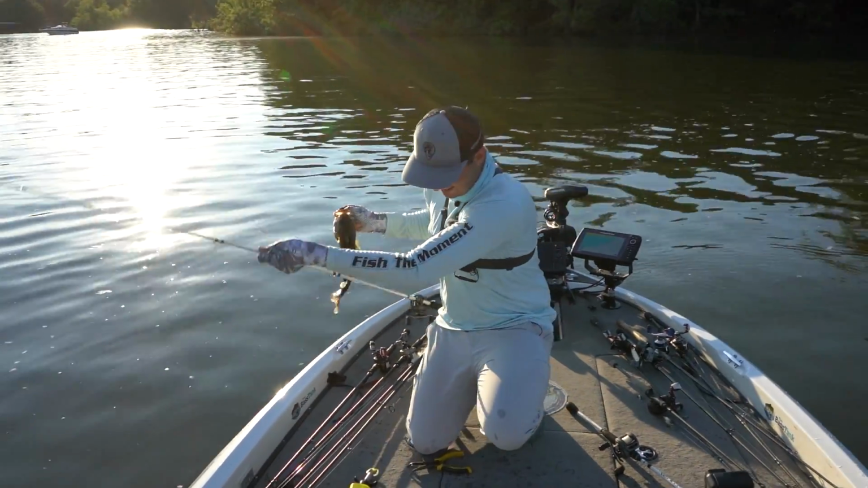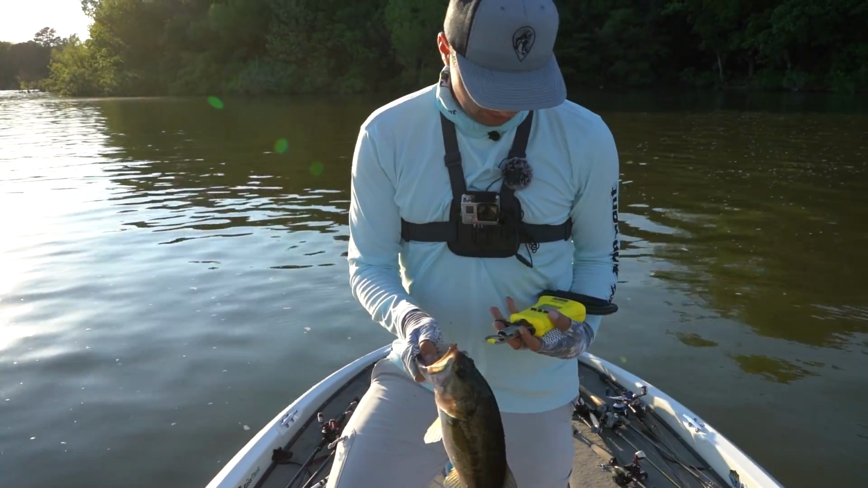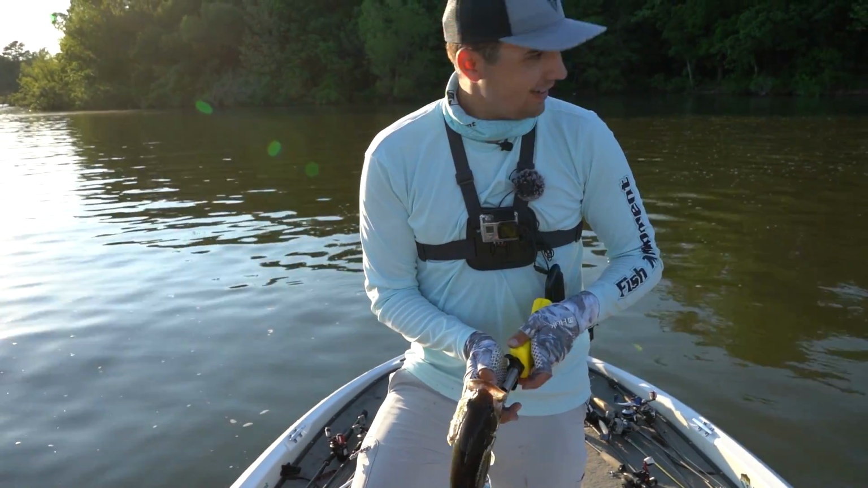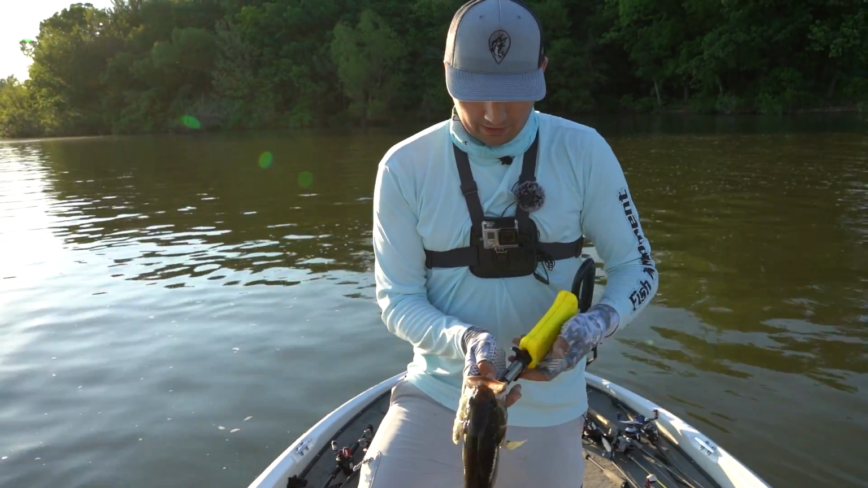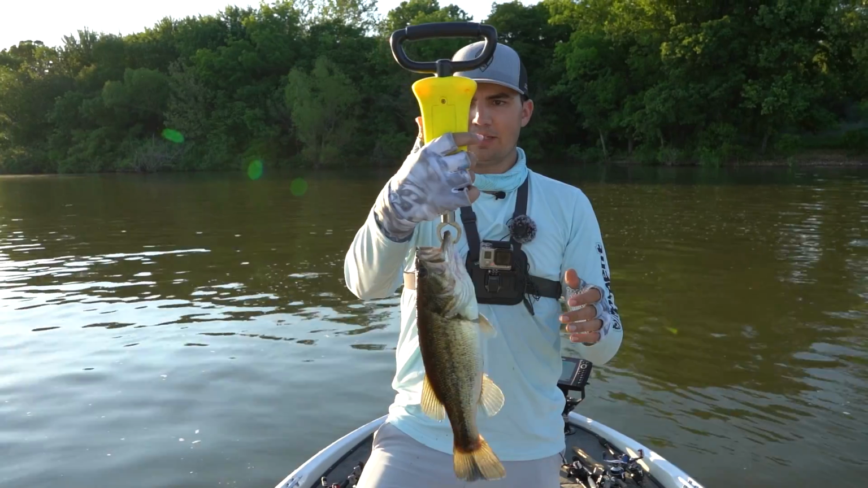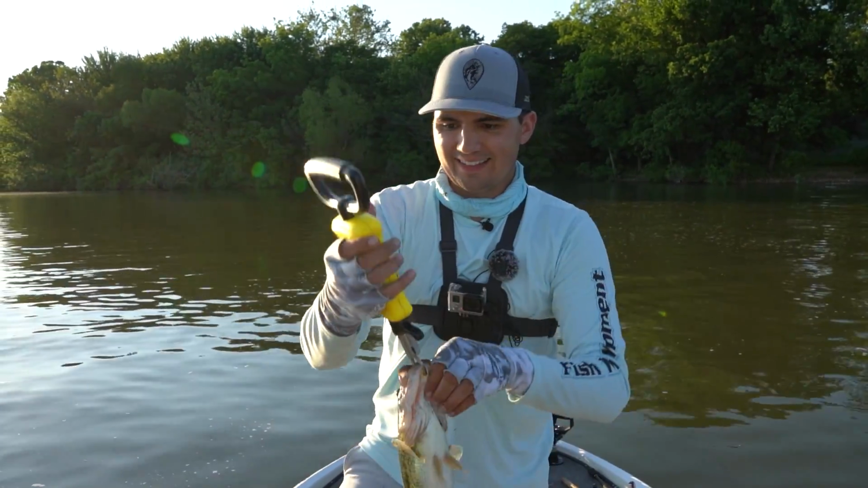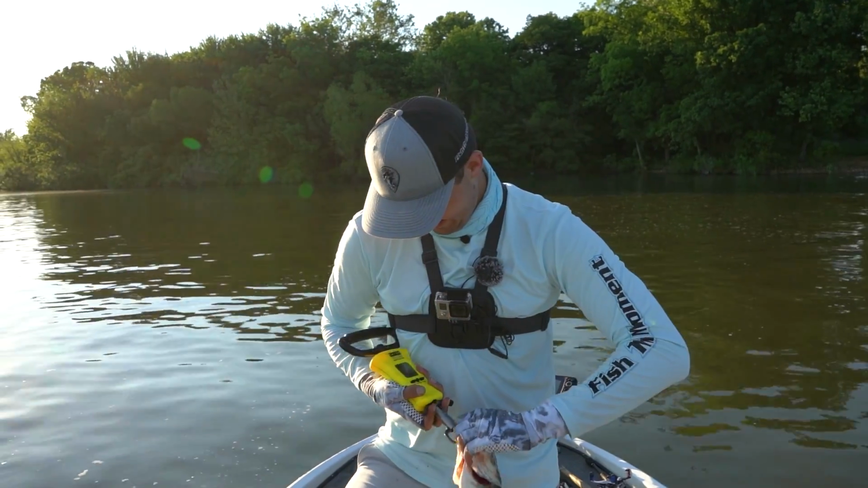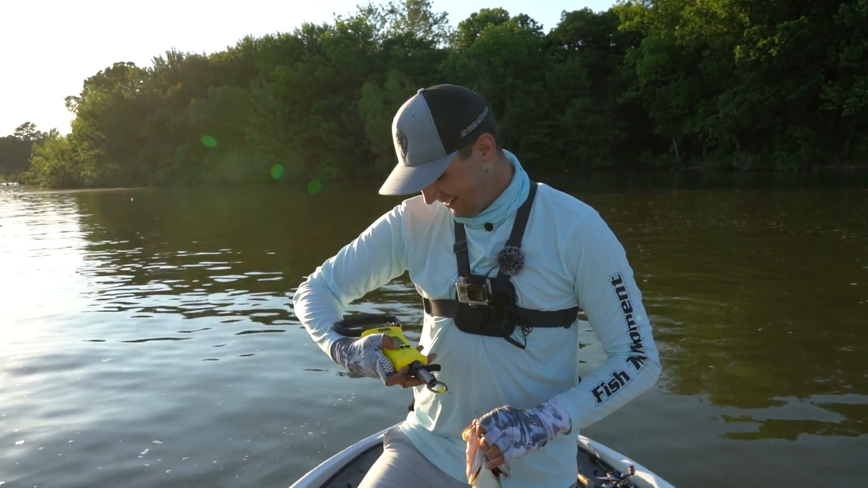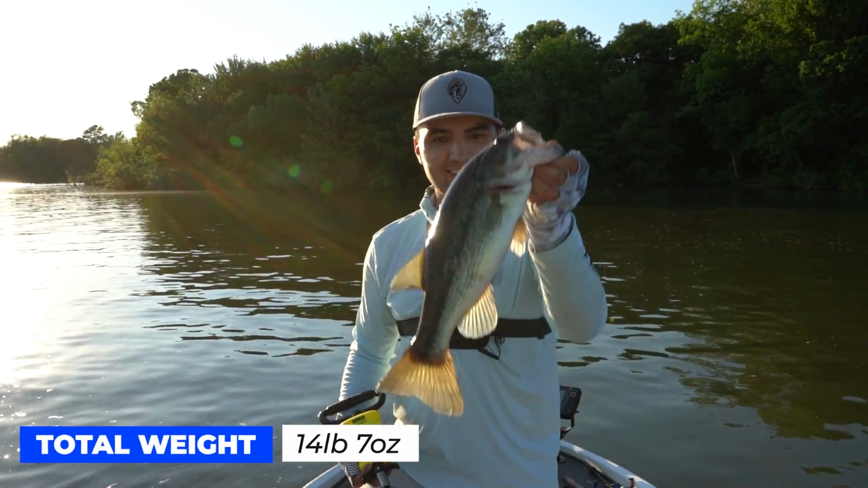Man, I can't believe I lost that one fish though. I jumped off a 3 pounder, guys. I jumped off one bigger than that too on the other spot. So they're obviously on this pattern. I figured it out. I just need to be able to land the fish. That's my biggest problem right now. 1 pound, 15 ounces. Not quite what we need. Oh no, we're so close. We are currently sitting at 14 pounds, 7 ounces.